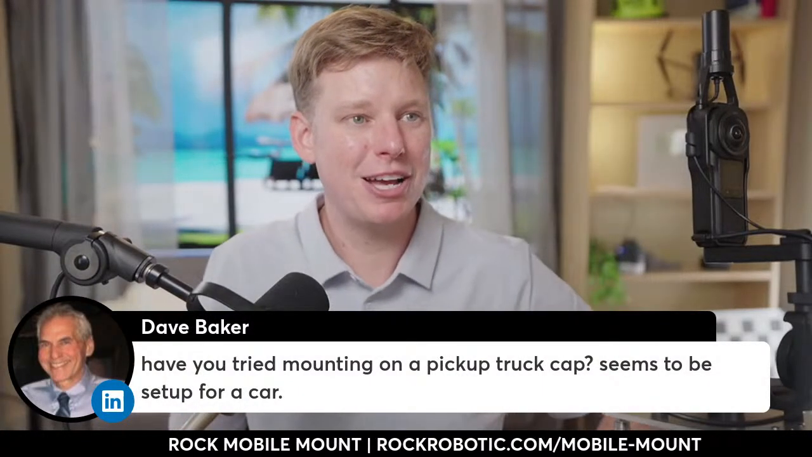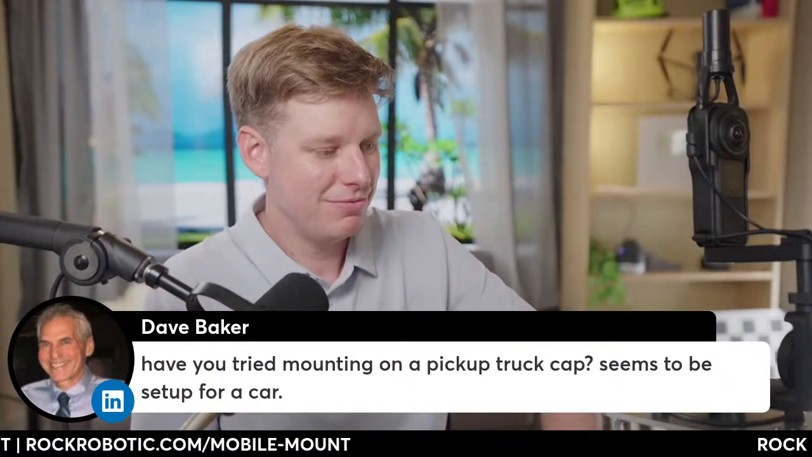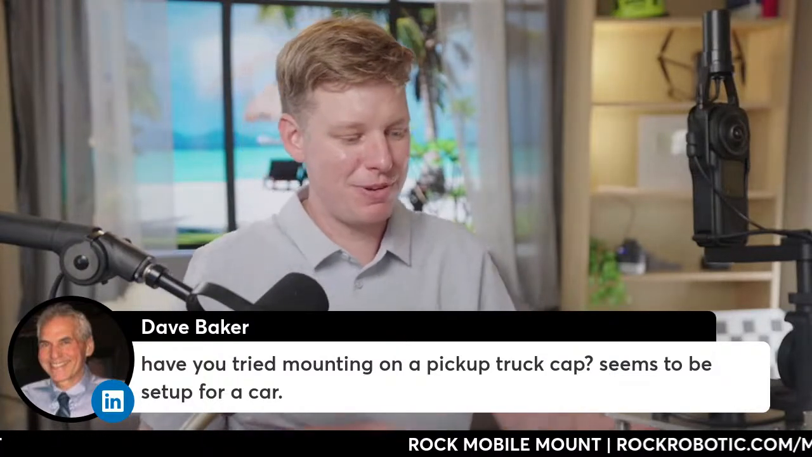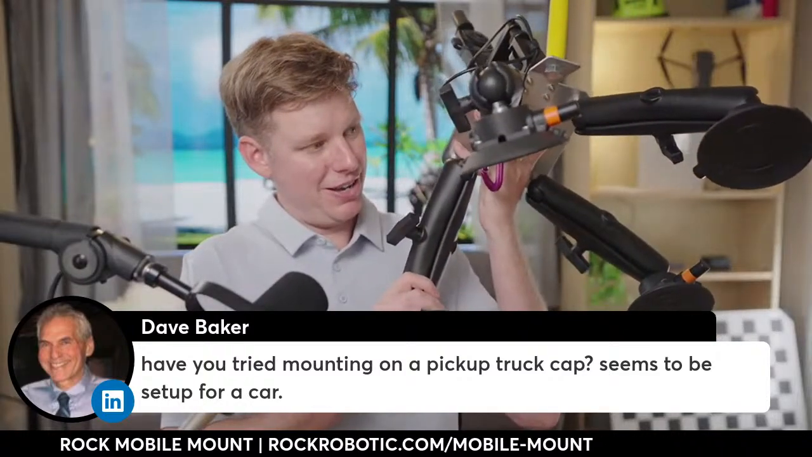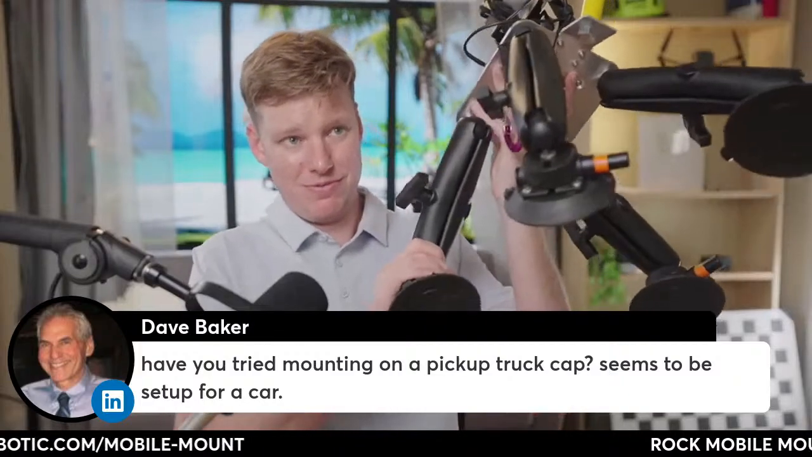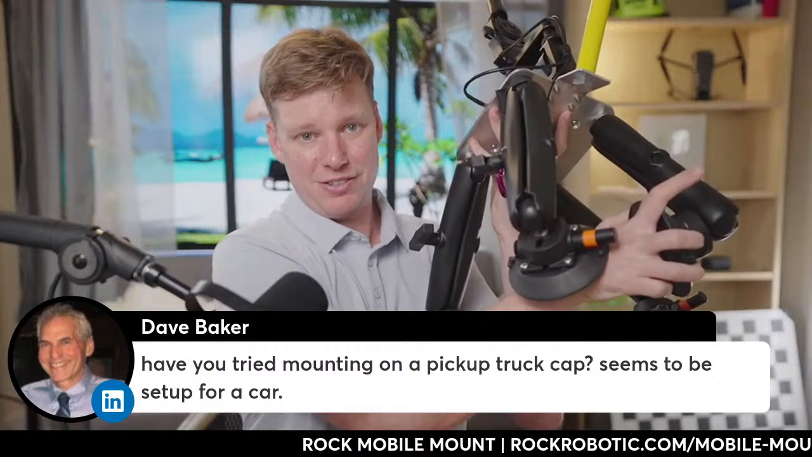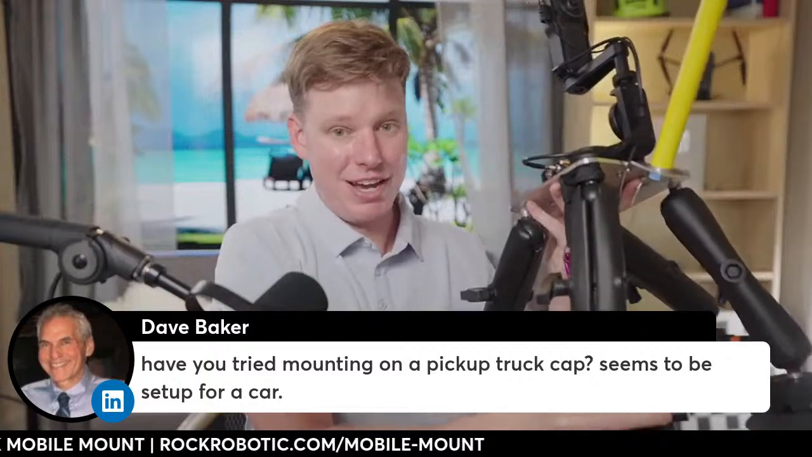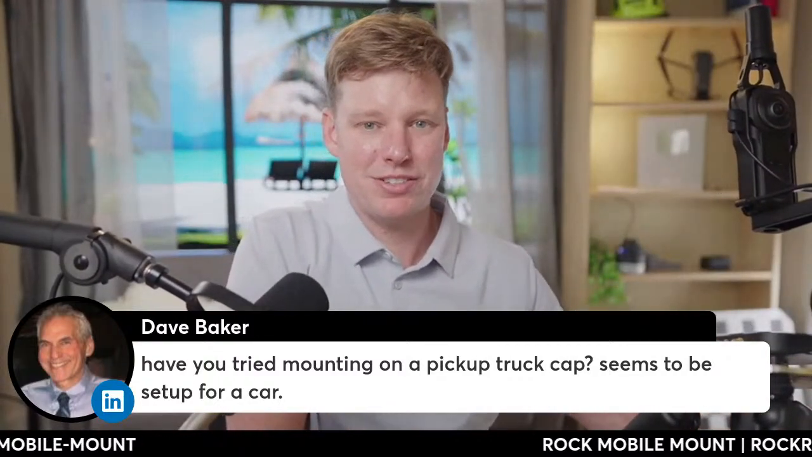If I tried mounting on a pickup truck cab, it seems set up for a car. You can do it. Yeah, you just suction cup it probably on the tailgate. Maybe I'd go off the rear, the quarter panel, the fender, what's that called? So probably go truck bed, and reach across the other side and go in the corner of the vehicle. And maybe try getting two over there. Yeah, I think that'd be fine. If not, you need to get a hard top or something. I think it'd be fine. Personally, I've done it on a couple vehicles.